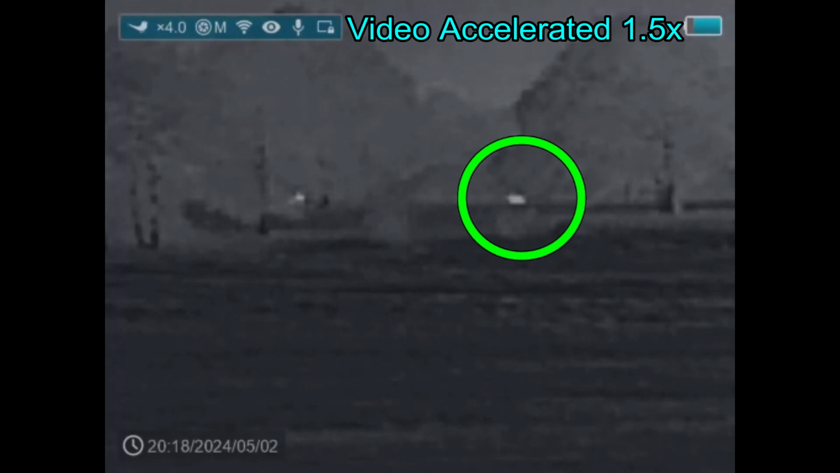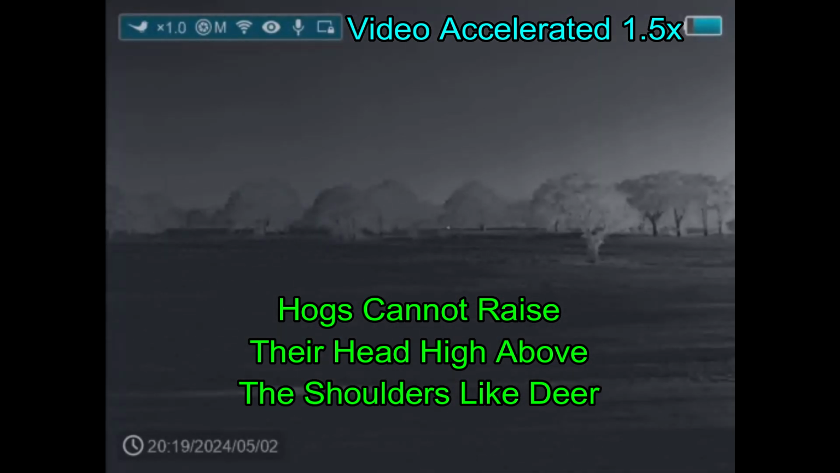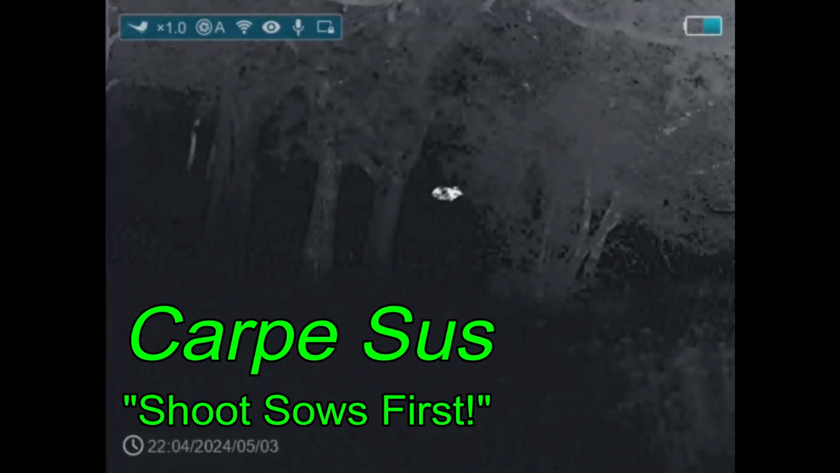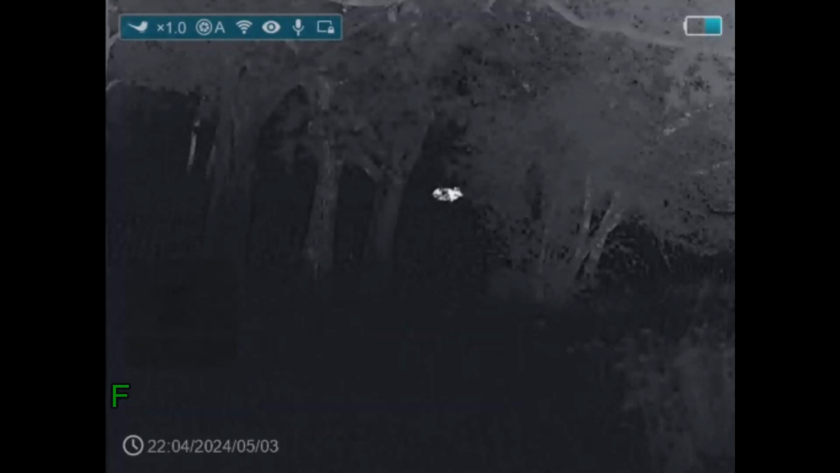What I'm looking for is some sort of key anatomical trait. This animal is going to lift its head up in the air right there. That's going to indicate that it's going to be something like a deer. It could be a goat. I don't know. I just know that it's not a hog. I don't need to go after it. But carpe sus. The next night finds me out hunting with Ben, and we've got a hog in the trees.